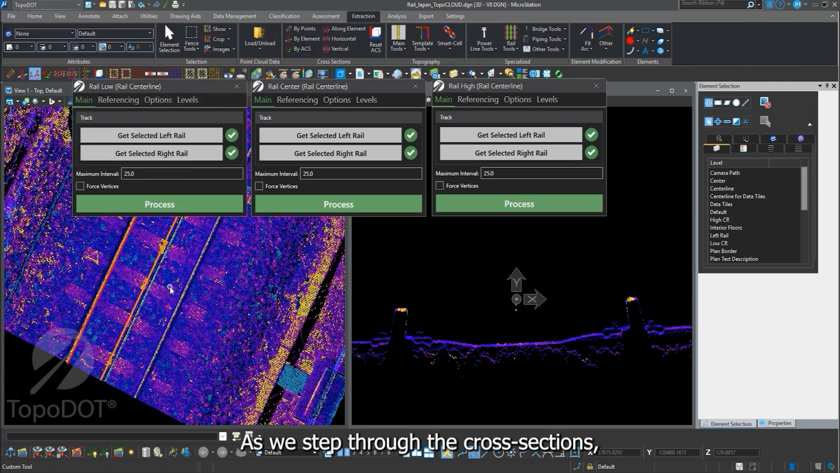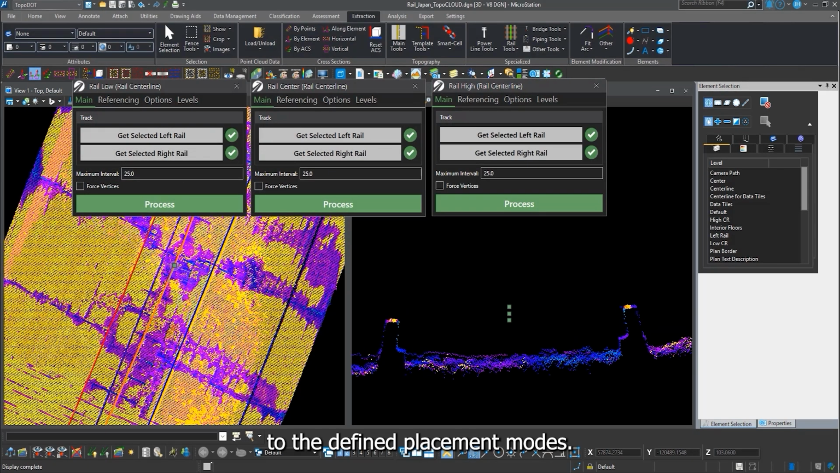As we step through the cross sections, you can see the plotted centerlines diverging due to the defined placement modes.